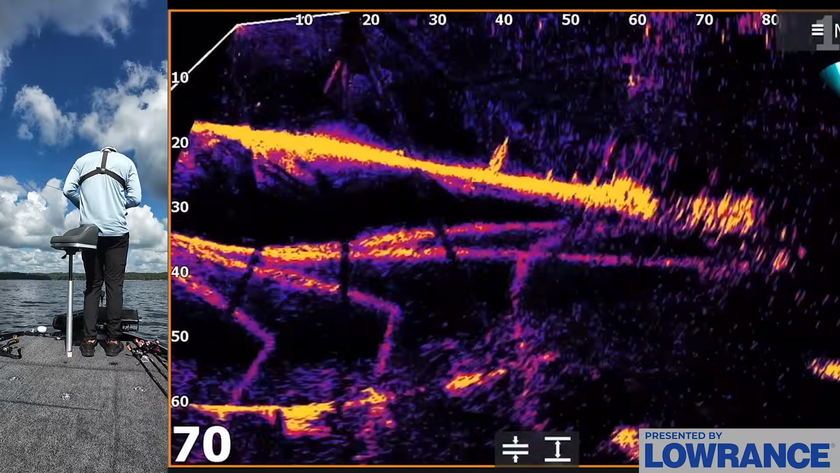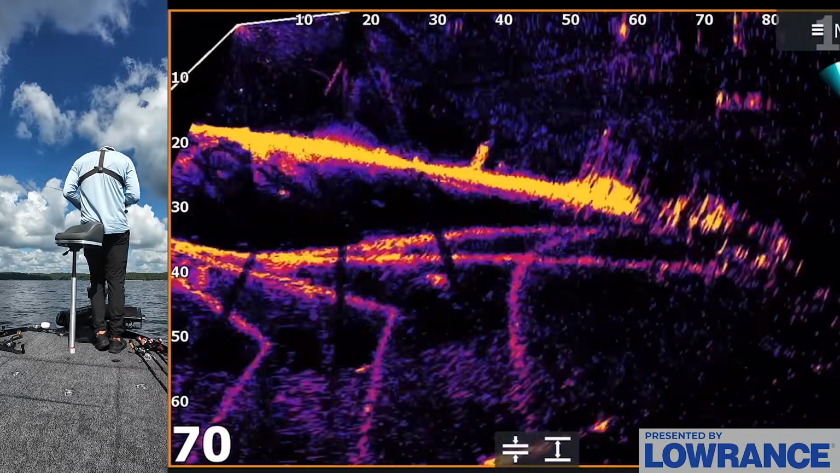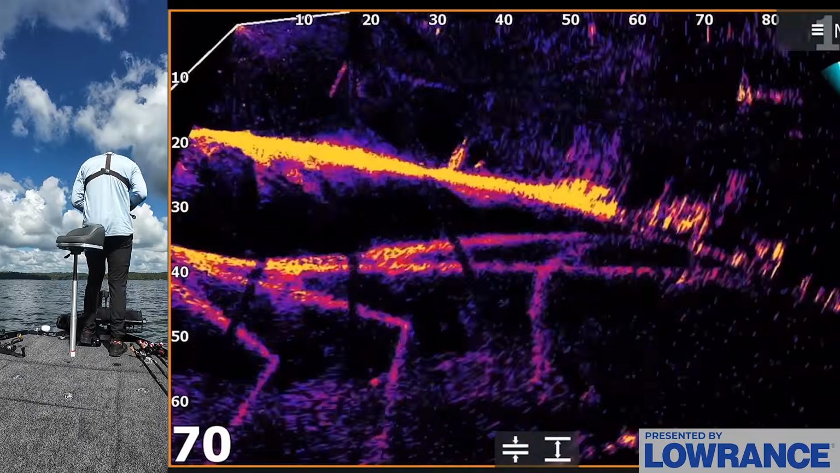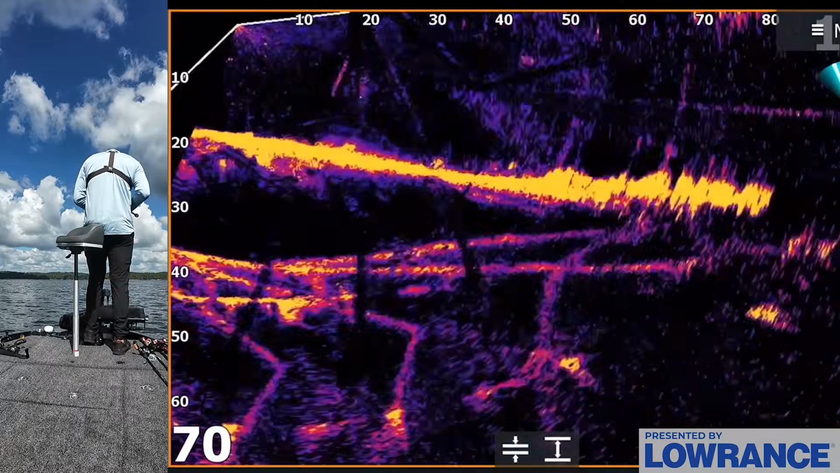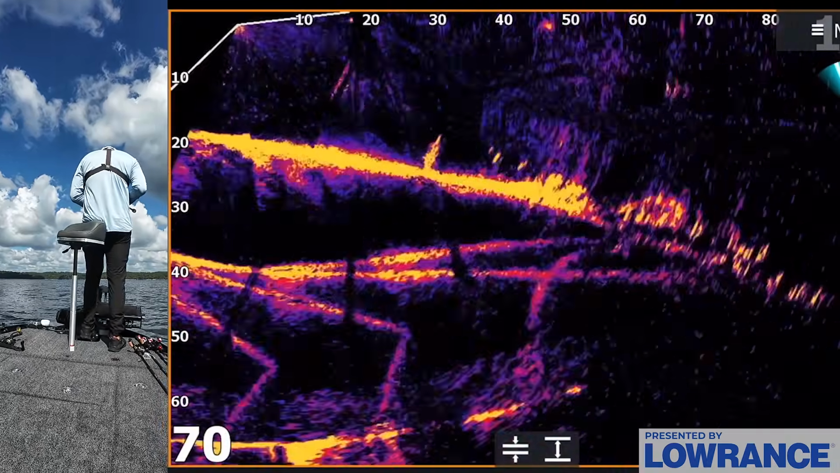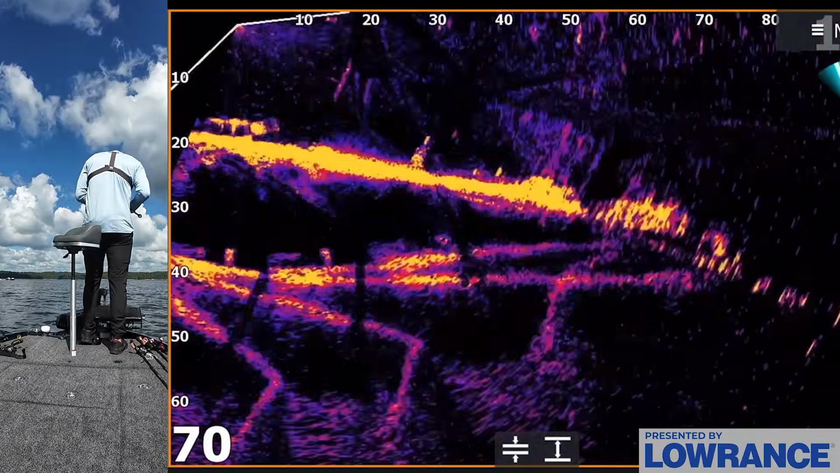Bait's falling at 60 to a bunch of them. Come on, fish. Oh, there's like 3 on it. One of you eat it. Nope.